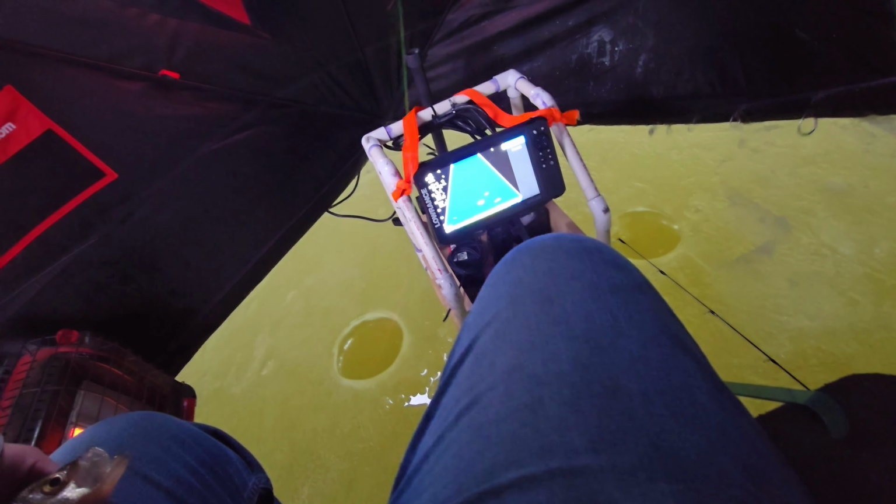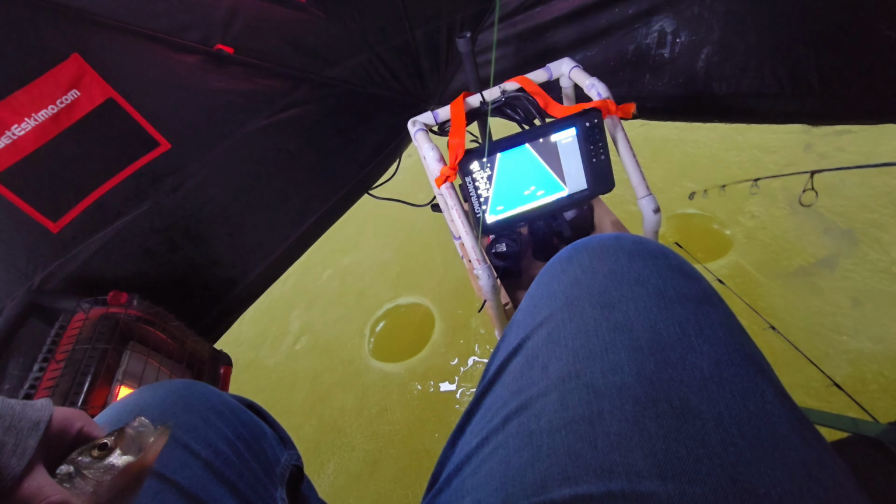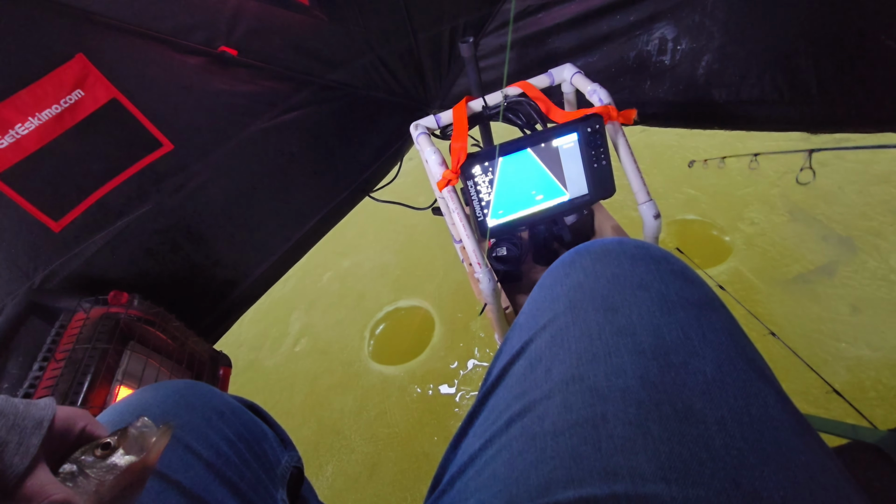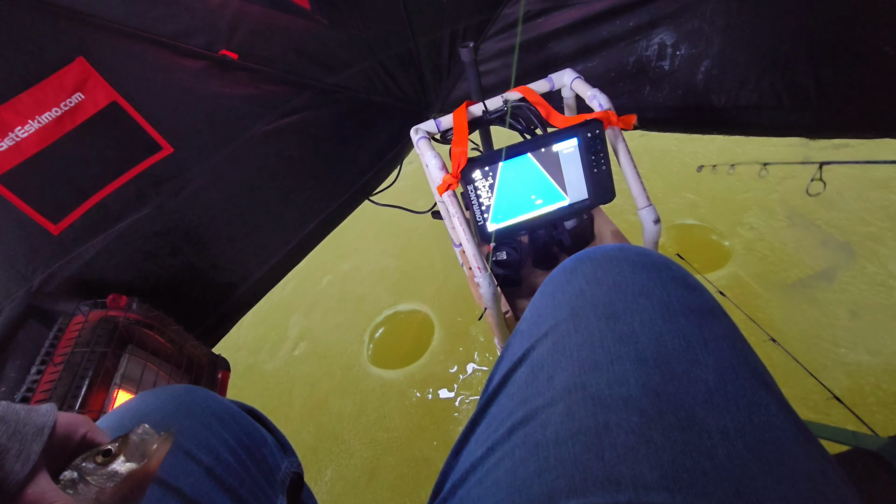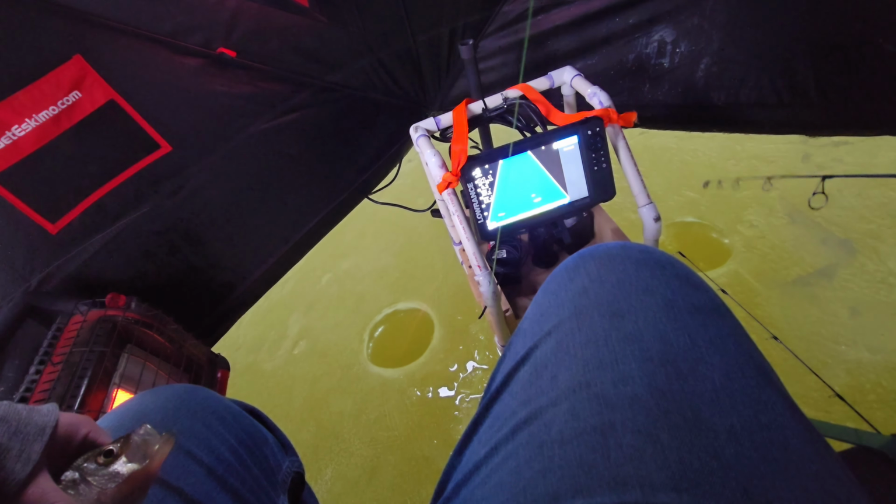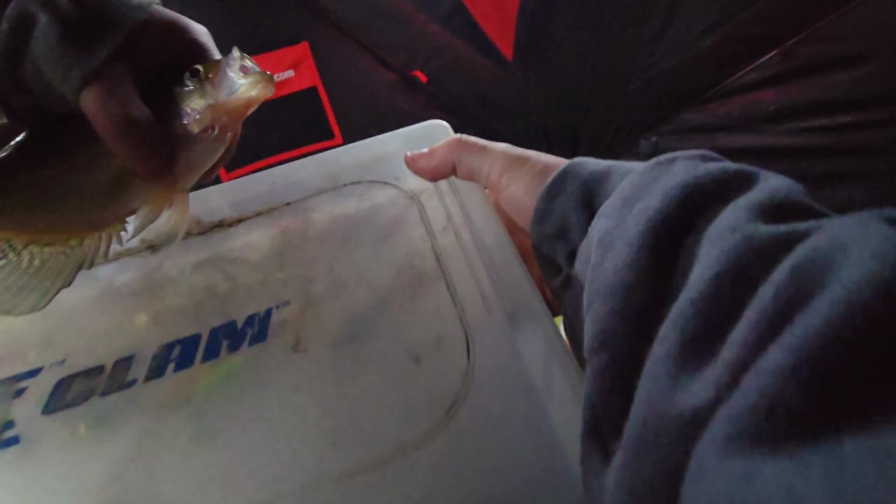Golly. They might smoke that. Alright. Oh, my bump board's all the way over there. Luckily, I got this tackle box right here.